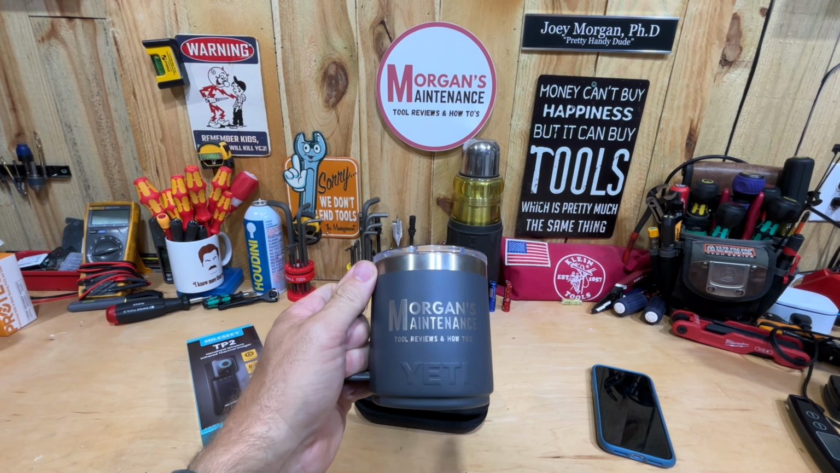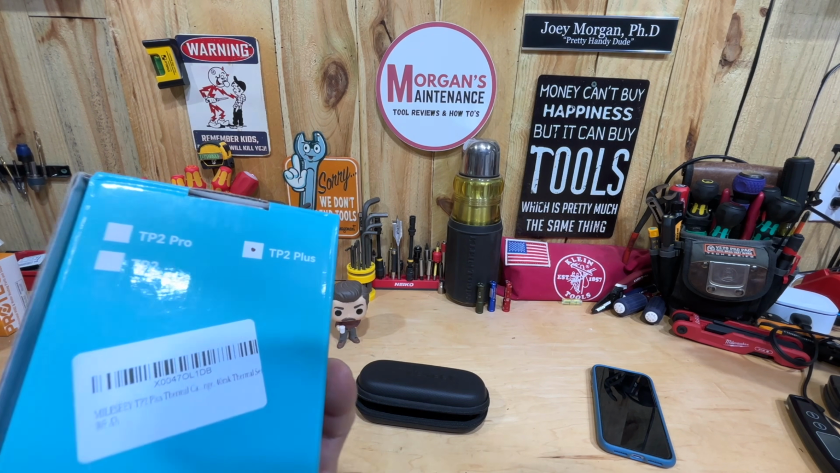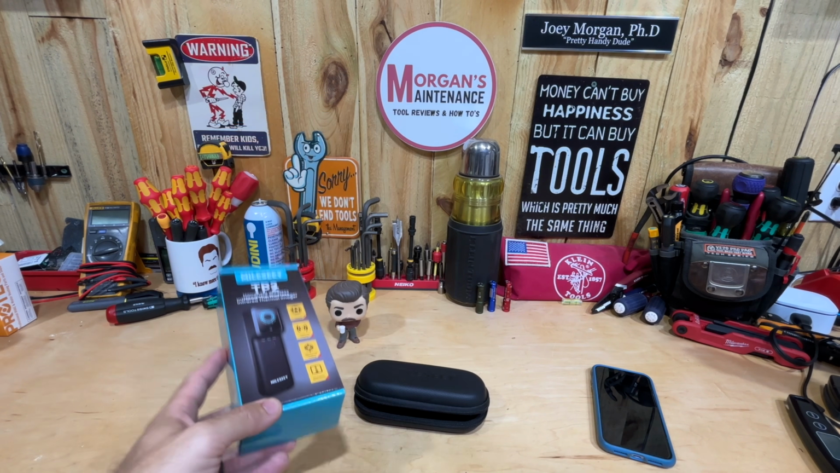Hey guys, Morgan's Maintenance. Today's tool review is going to be a tool from Mileseey. This is the TP2 and this is the Plus version, as you can see by that checkbox there. It is a handheld wireless infrared thermal imager, so a thermal imaging camera.